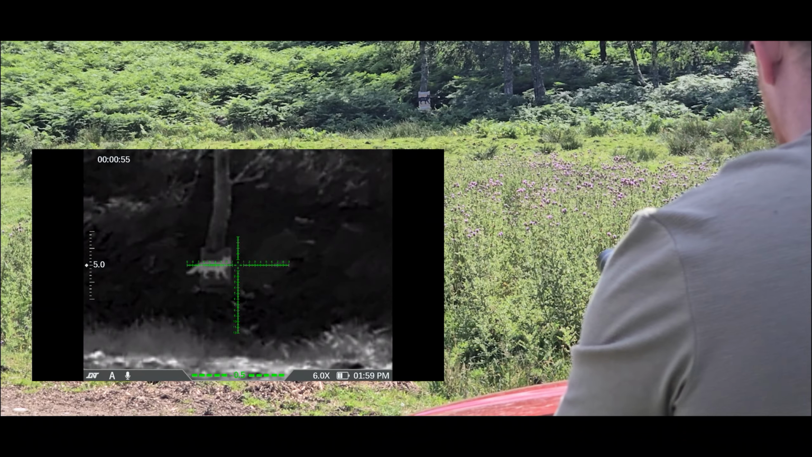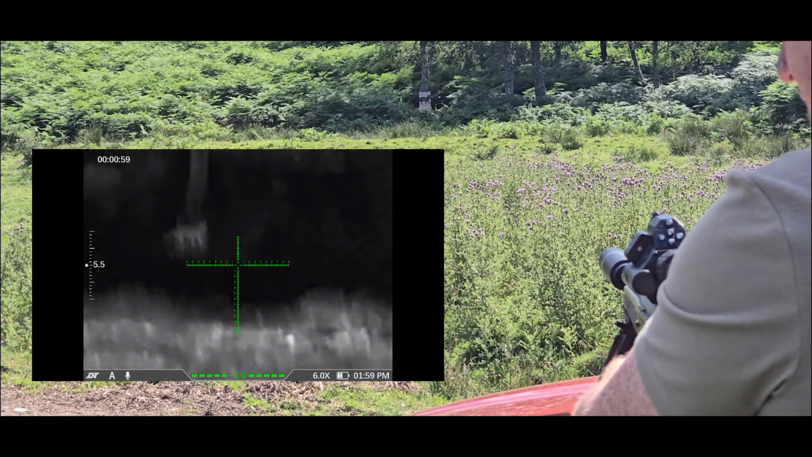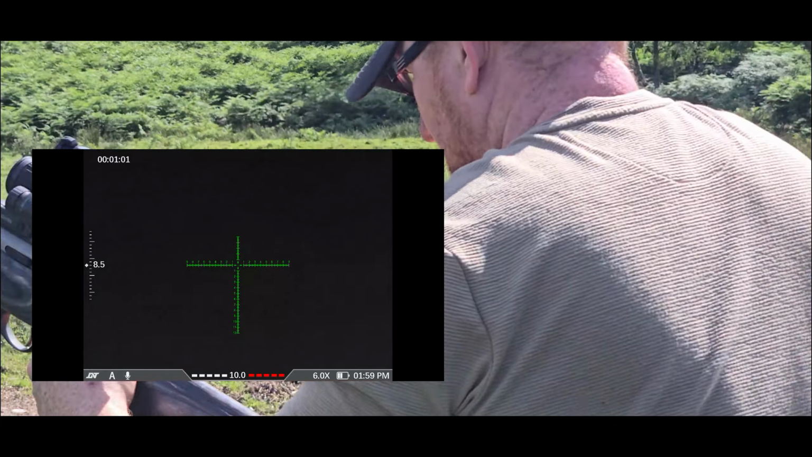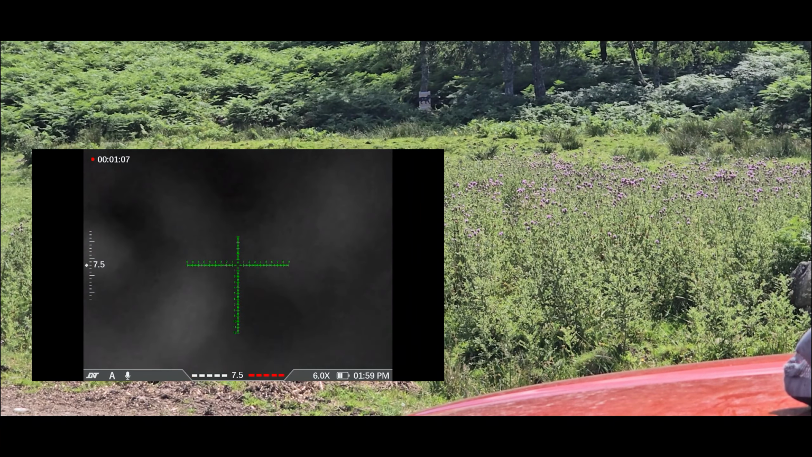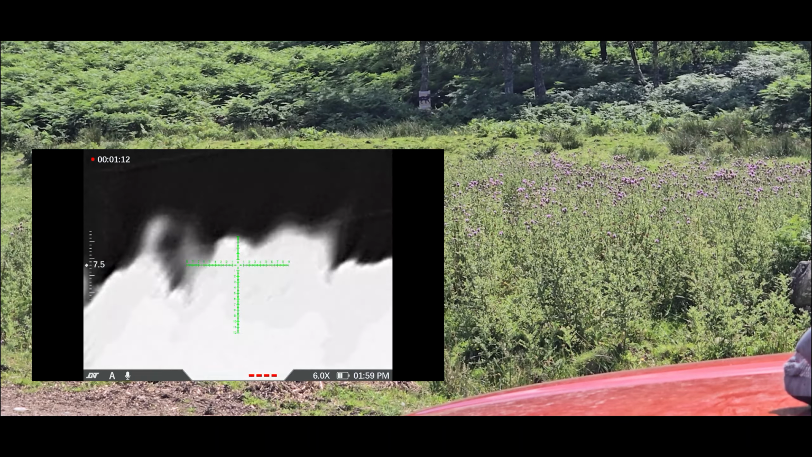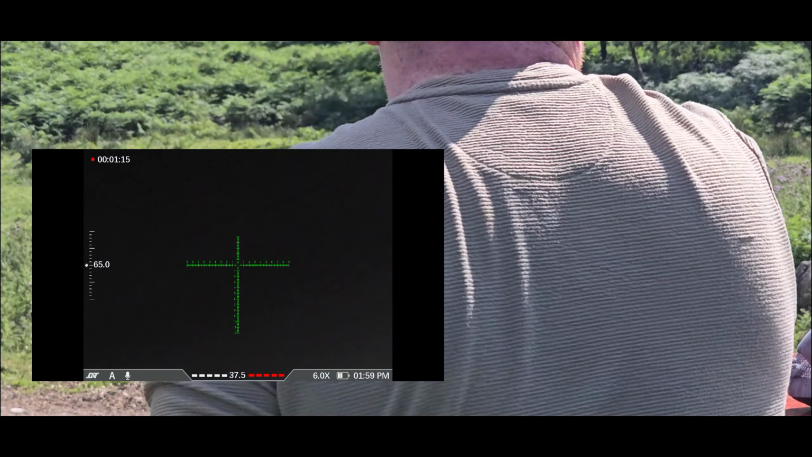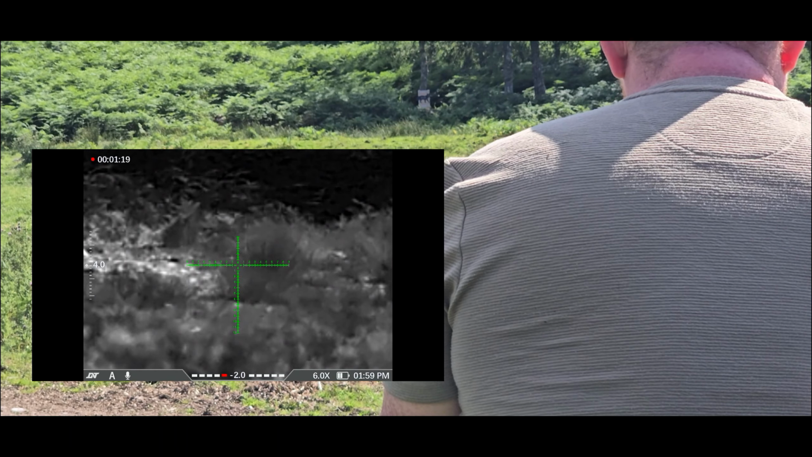Hang fire. First hang fire I've had with this rifle. Let's see what's happened. Put down in the ground. Oh, never struck. Didn't strike at all. No strike.